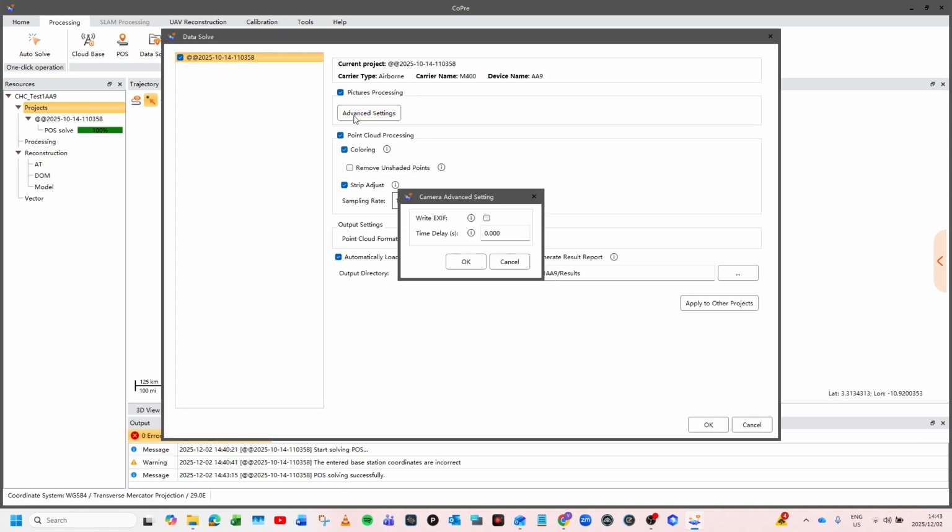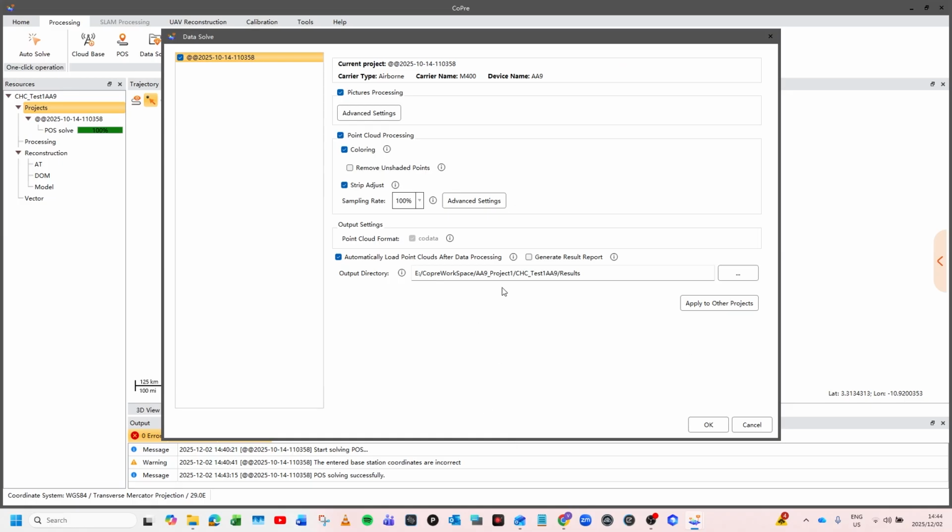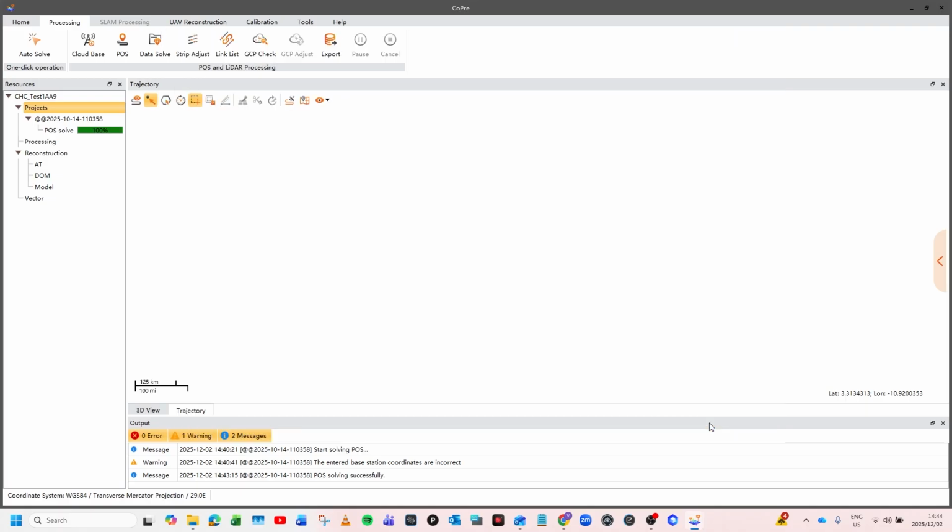Inside of the data solve, we just want to make sure that we write the exit data, and then over here in the strip adjustment, there's a sampling rate of 25%, 50%, 75% or 100%. So let's go ahead and give that 100%. Under our advanced settings, we want to make sure that we cancel the noise. And then over here, we're going to have the 2D distance filtering at 36. Click on OK. So we'll just click on generate report and then click on OK.